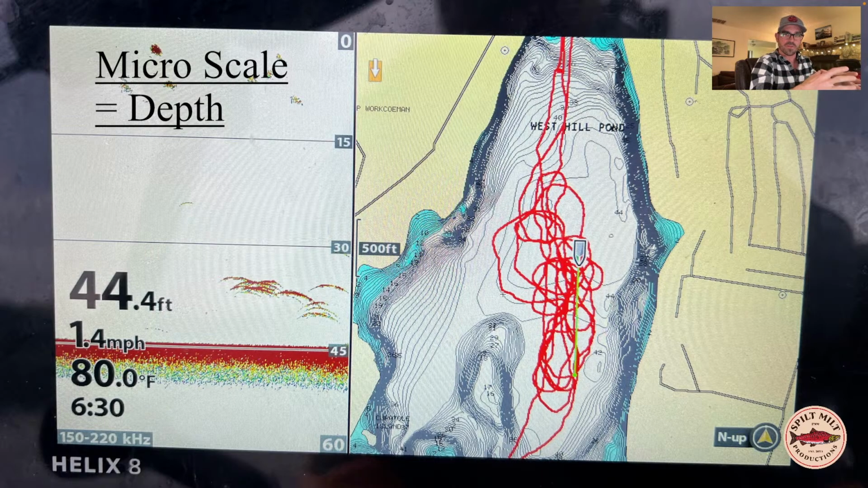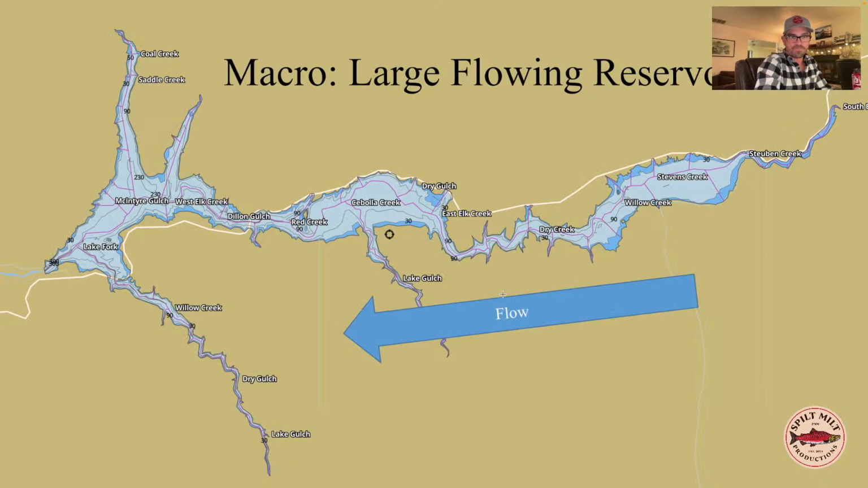So if you find the kokanee in a lake, then location wise, then how do you zero in on them depth wise? So macro versus micro. And of course, this is really challenging because kokanee occupy this wide spectrum of bodies of water.